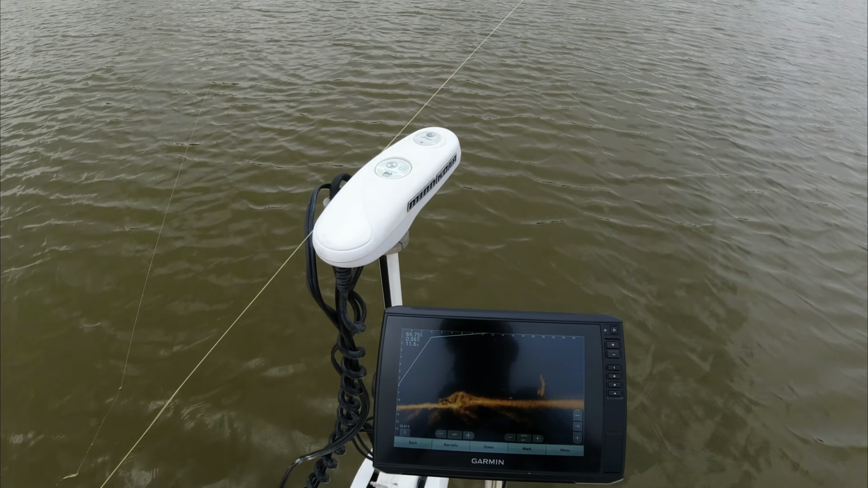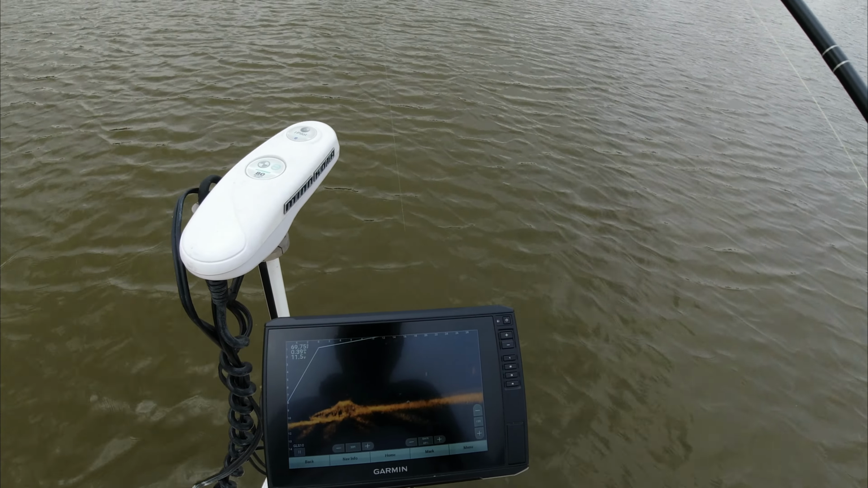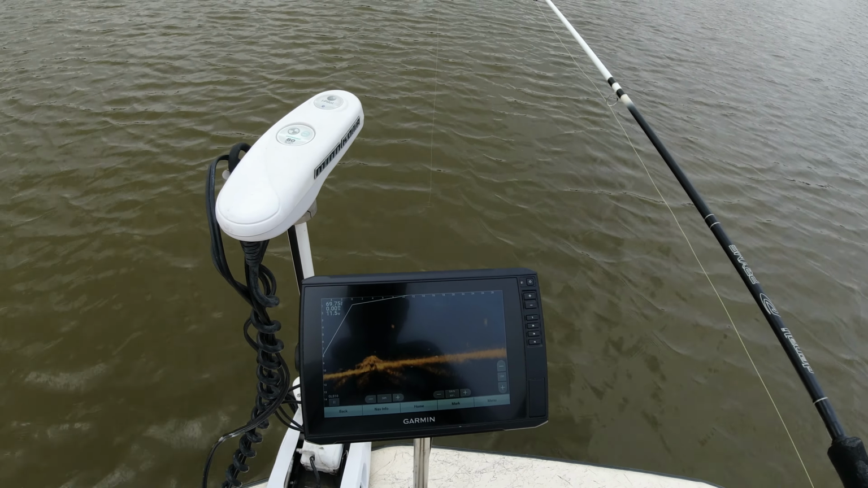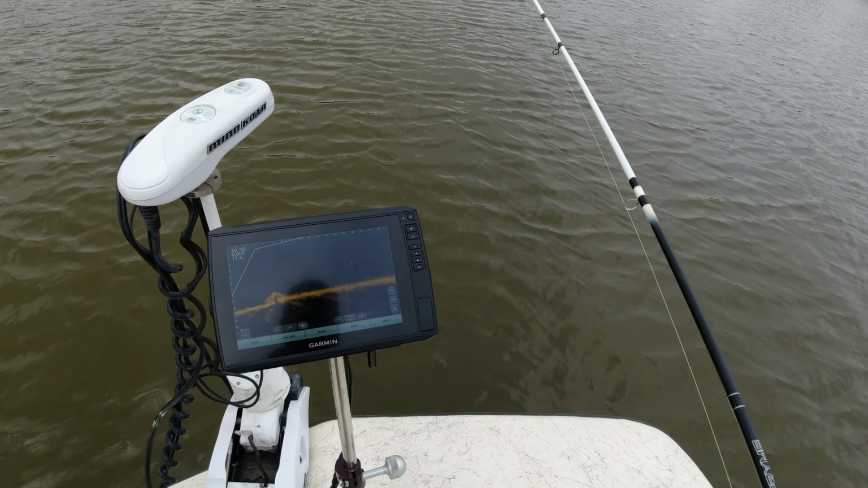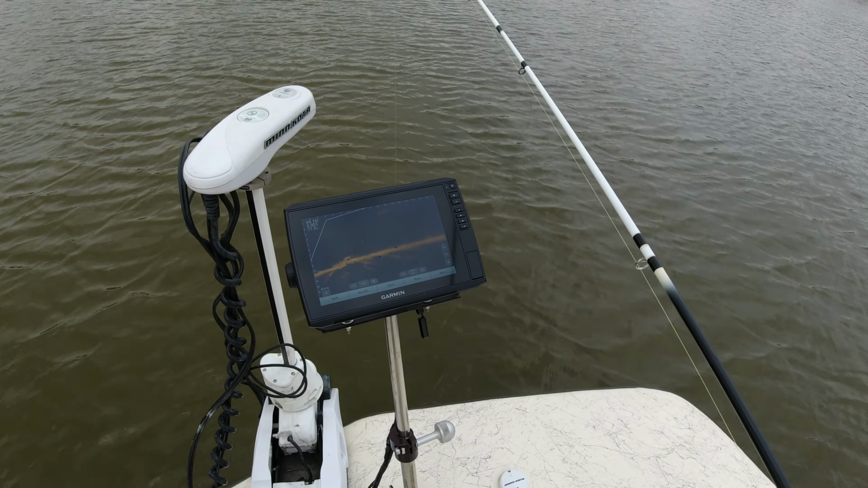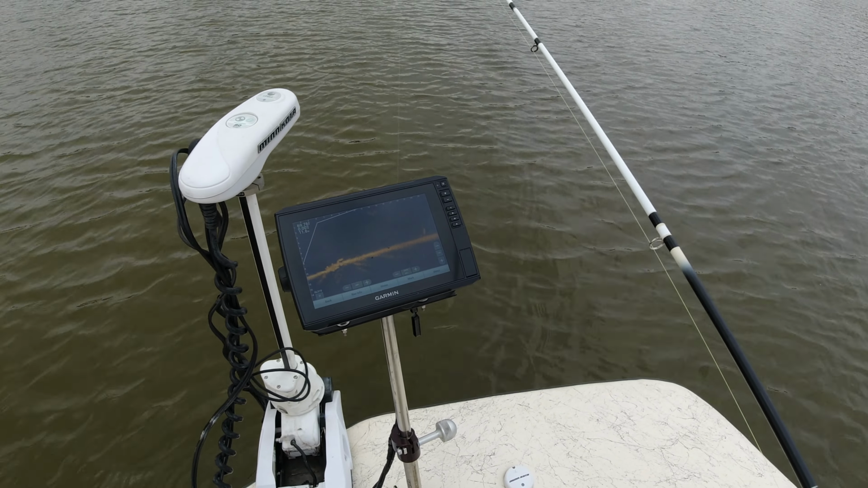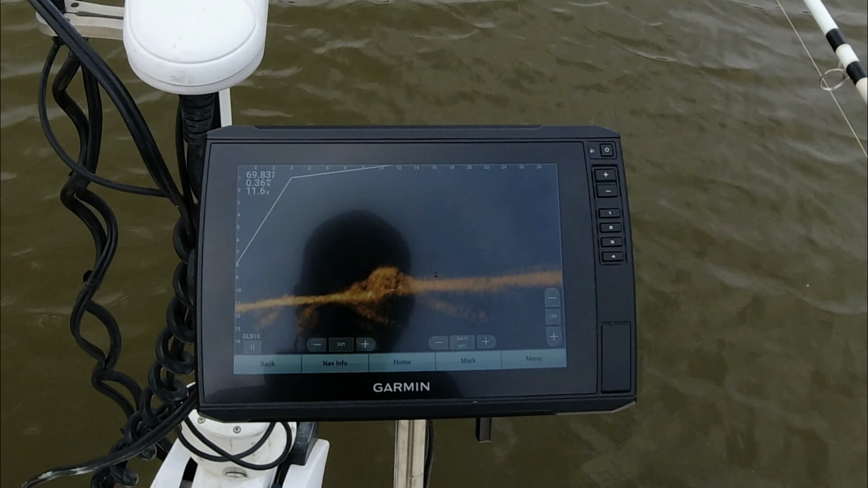Not seeing a whole lot, but the way they digging into these piles, very possible it could be one dug off in there. So I'm just gonna put that jig down there and make a little noise. See if I can entice something out of it. See if I can get something to come out them roots.